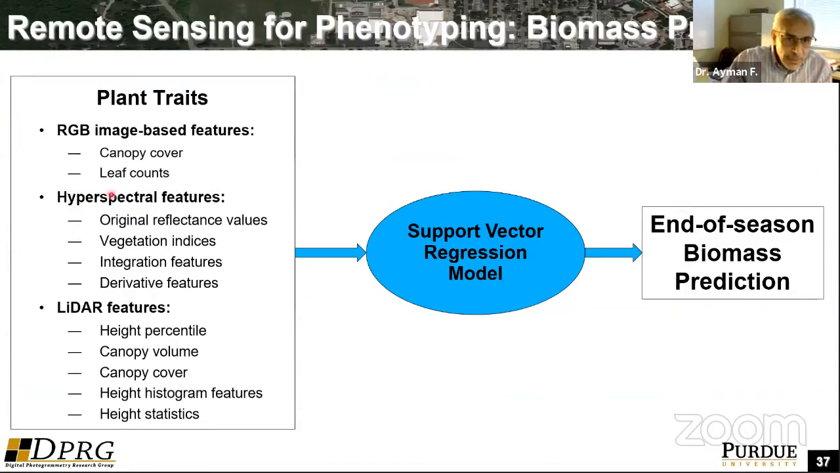So as an example, you have all these traits that have been collected from multi-sensor, multi-modal, multi-platform data sets. For example, from the RGB, you can get the canopy cover and information about the leaf count. You have different indices derived from the hyperspectral data, and different indices or features derived from the LiDAR data. You feed all these traits into a support vector machine or some type of regression model, and then you can get end of season biomass prediction, just as an example.